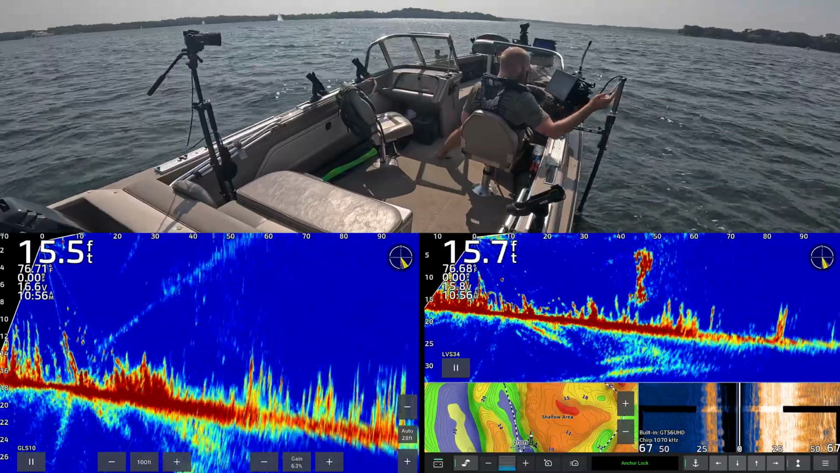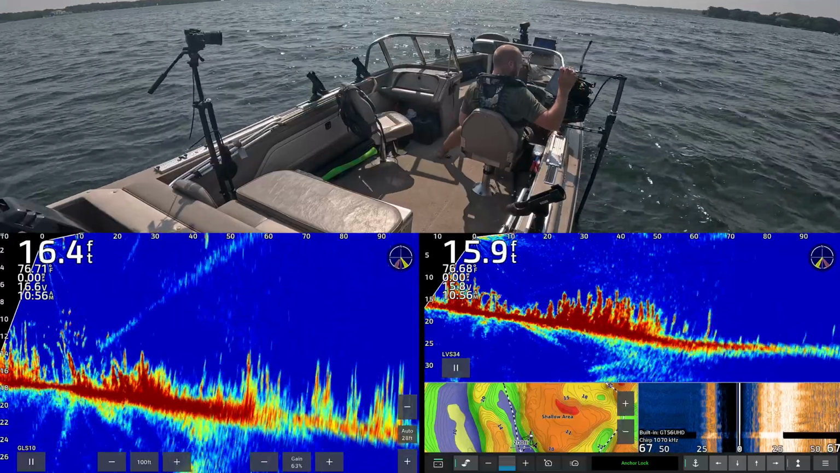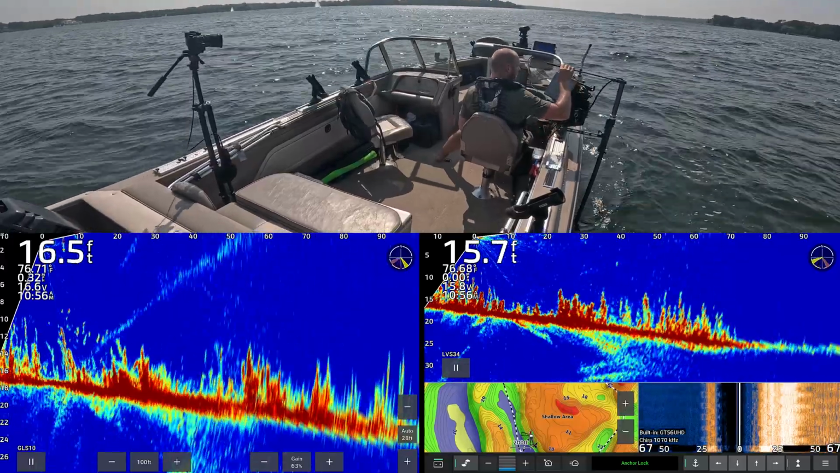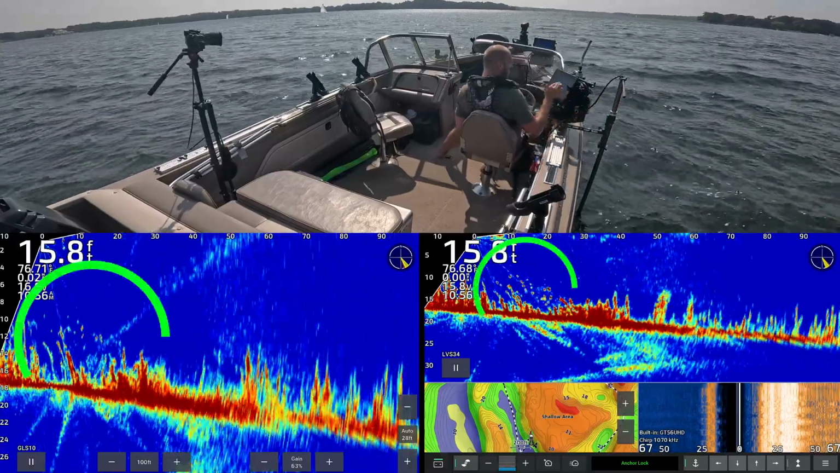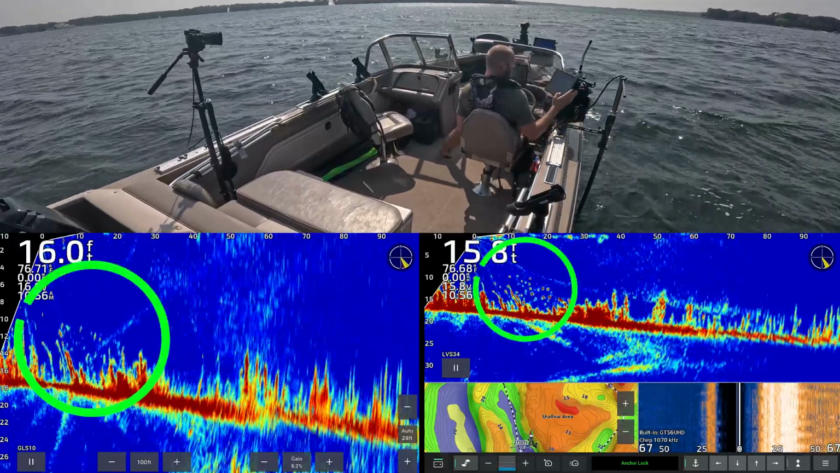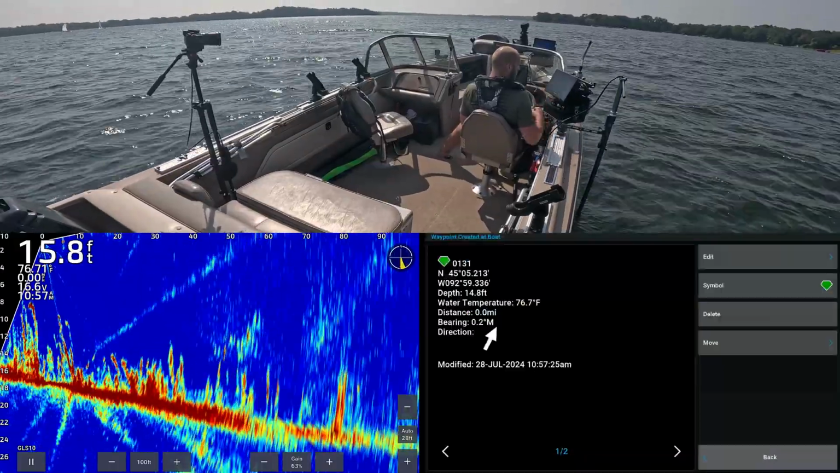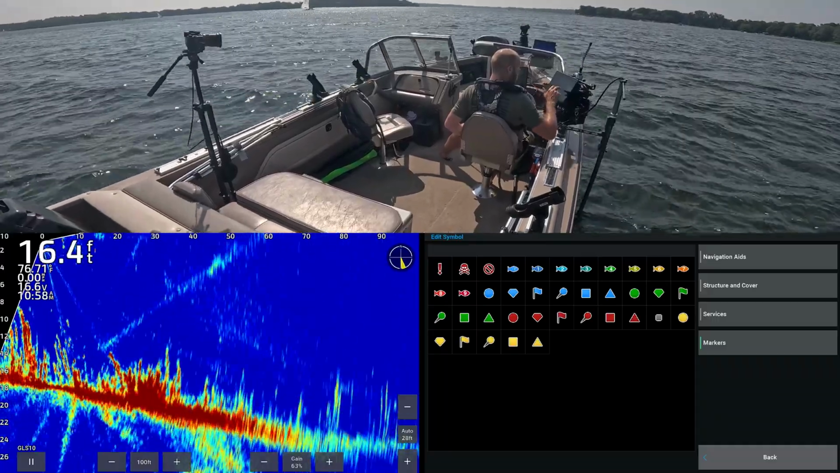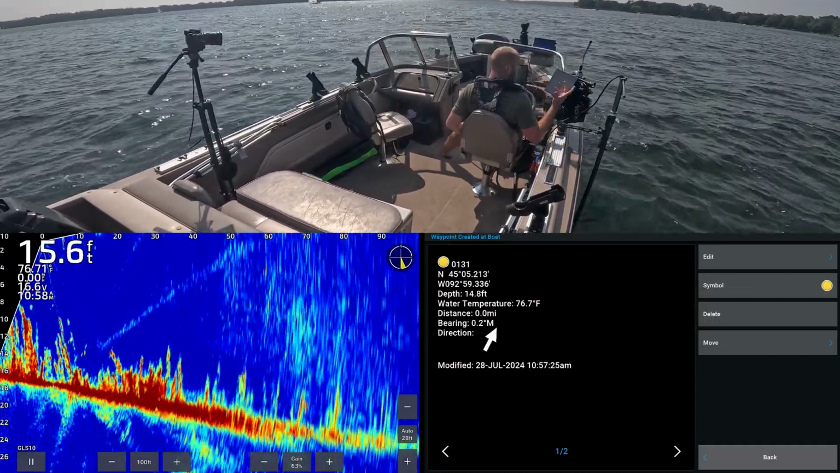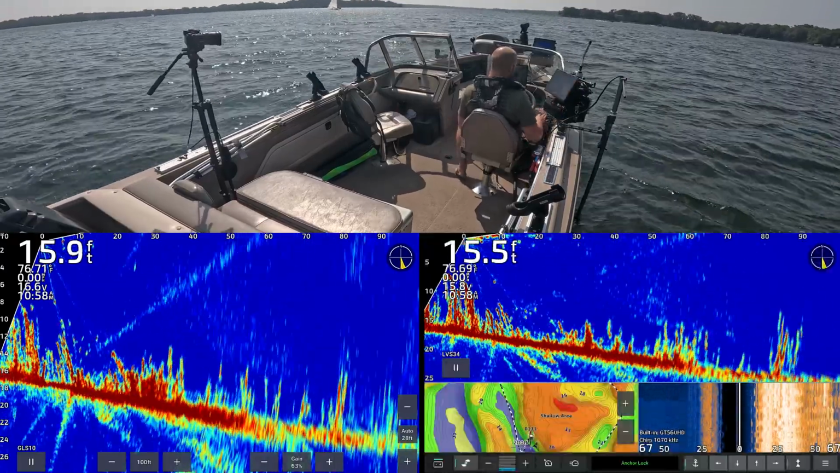I don't know if that's a tall weed right there or a school of fish. It looks like a bunch of weeds. So this is a spot that I would probably mark and just say potentially panfish. Like look at all of those fish there at that 10 to 20 feet out mark. So what we're going to do here is hit mark. We're going to change the symbol and just put a small yellow dot, which means for me, there's potential for fish here, but we obviously haven't caught any yet.